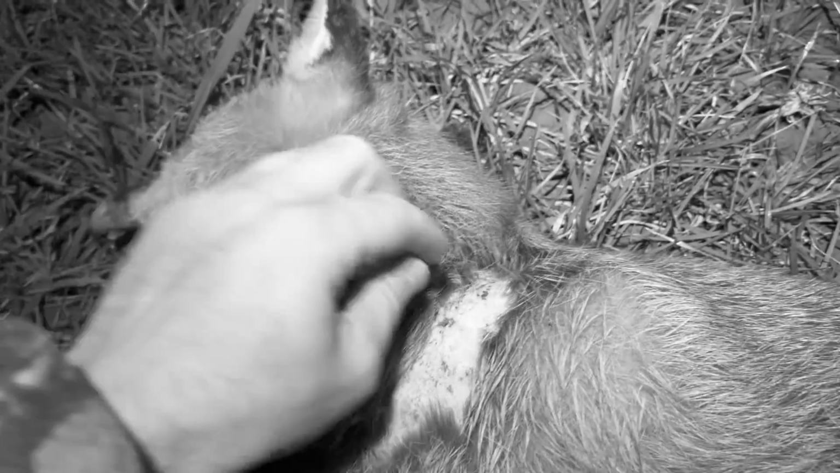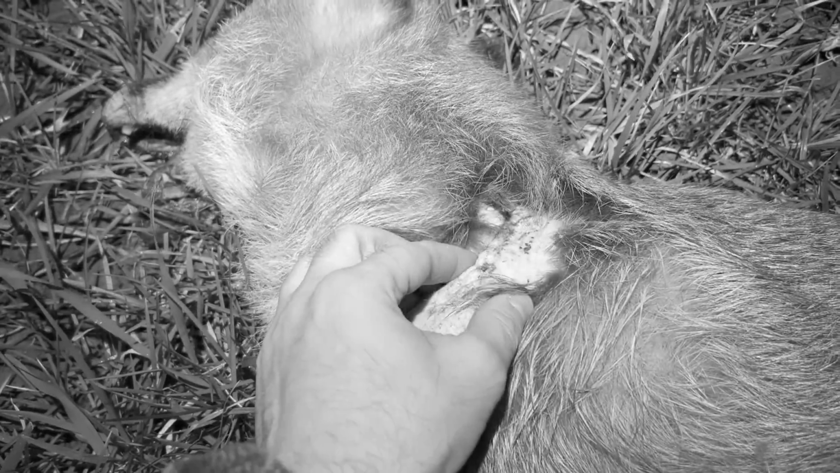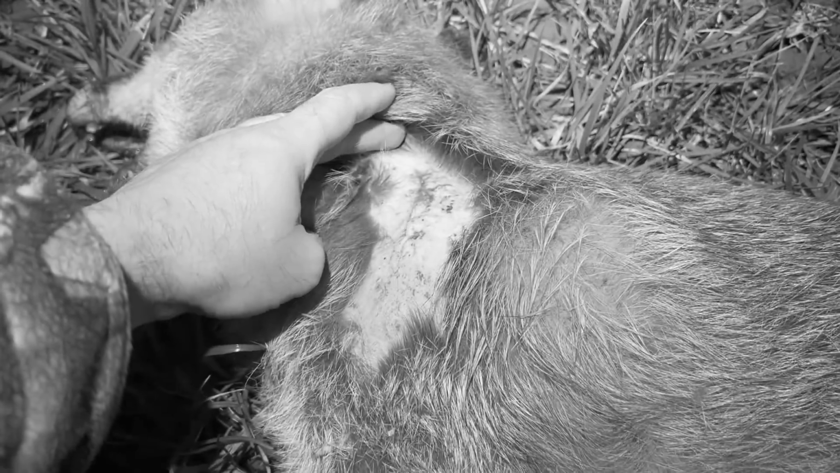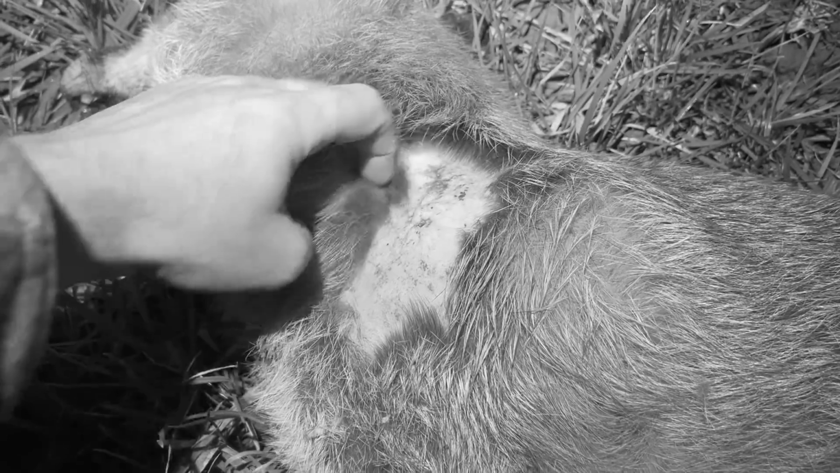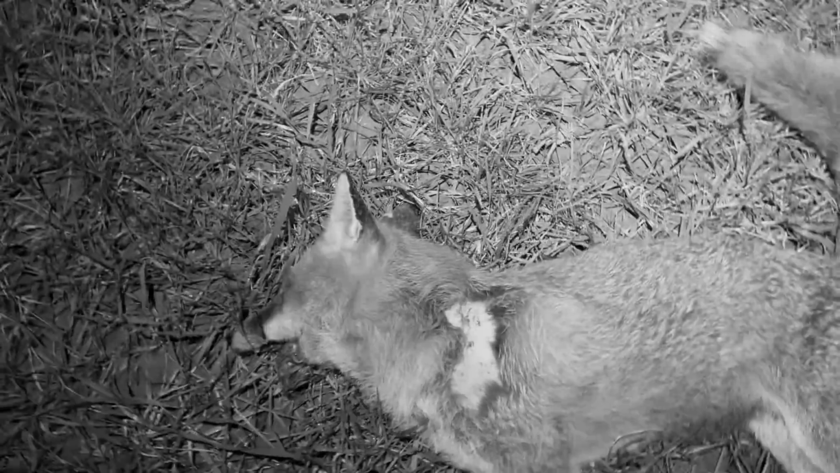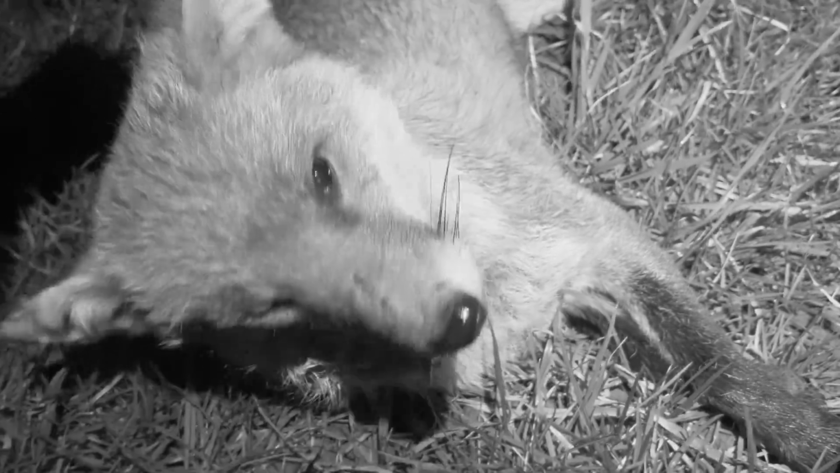Oh, look at that. Got a big old scar in it. Yeah. Look at that. Looks like it's been stitched up, doesn't it? Yeah, it's just where it's healed, isn't it? It has been open there, though. Yeah, I wonder what's caused that. Big scar, yeah, look. Well, I aimed for the head, so that's definitely sorted him out. I tell you what, he's a big lad.